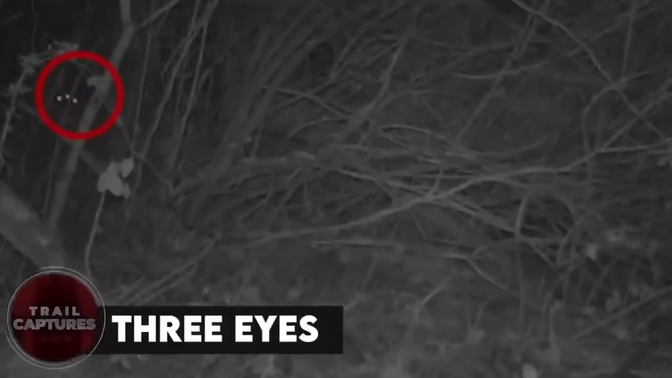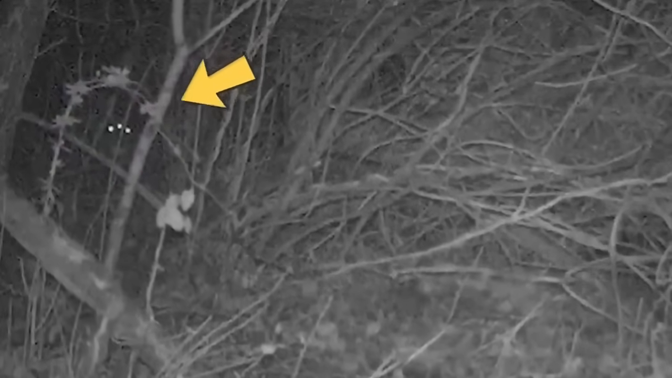Three eyes. It might look like a normal trail cam captured photo, but when you see it closely, you will see three glowing eyes on the left. But last time I checked, there was no animal with three eyes. But then, what was it? An alien or a ghost? Do let us know what you guys think.